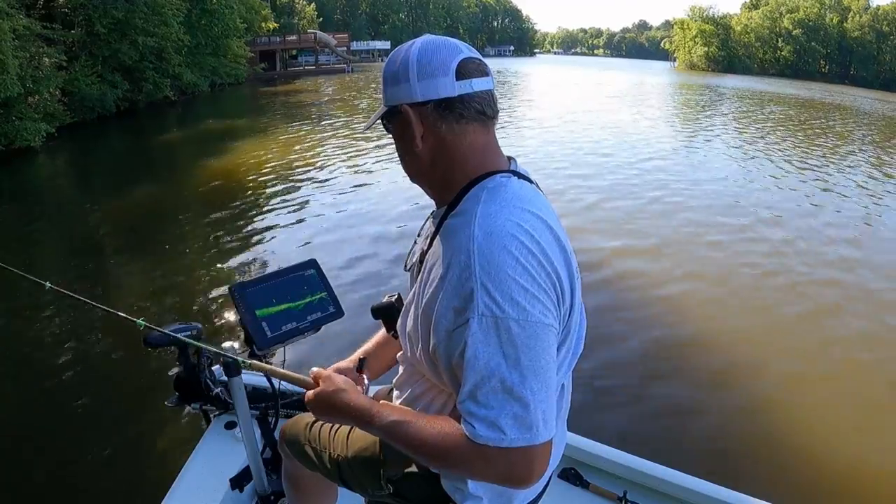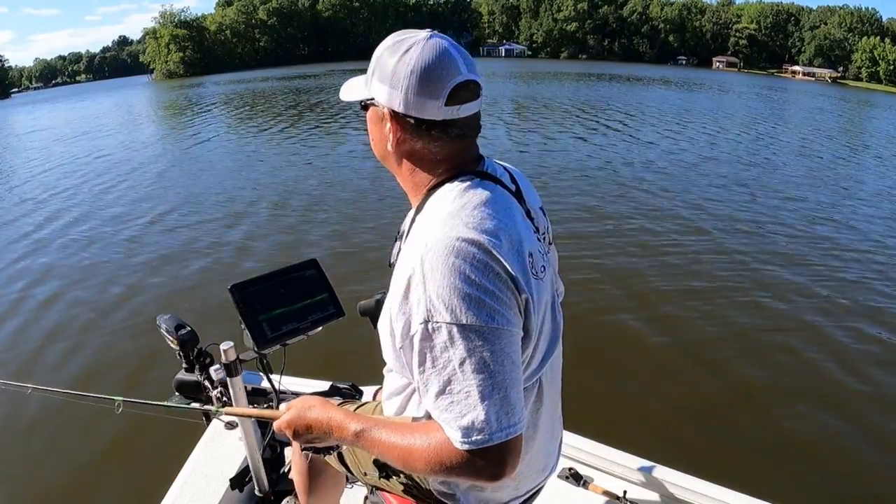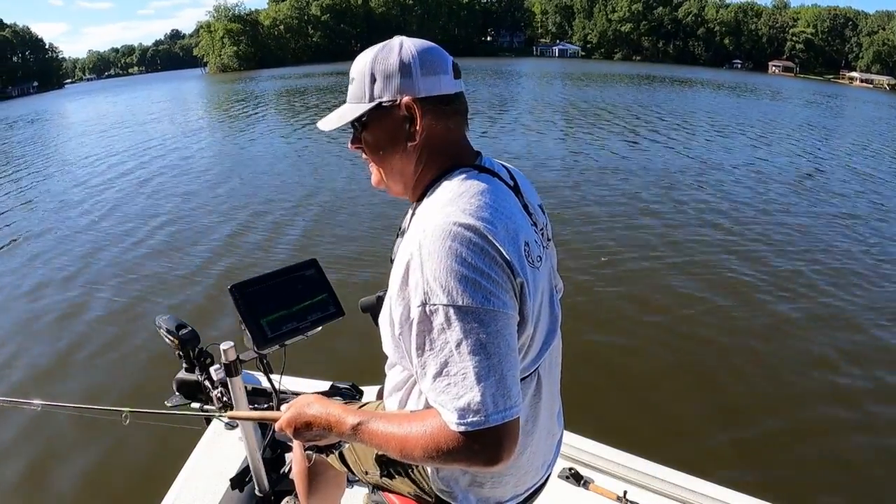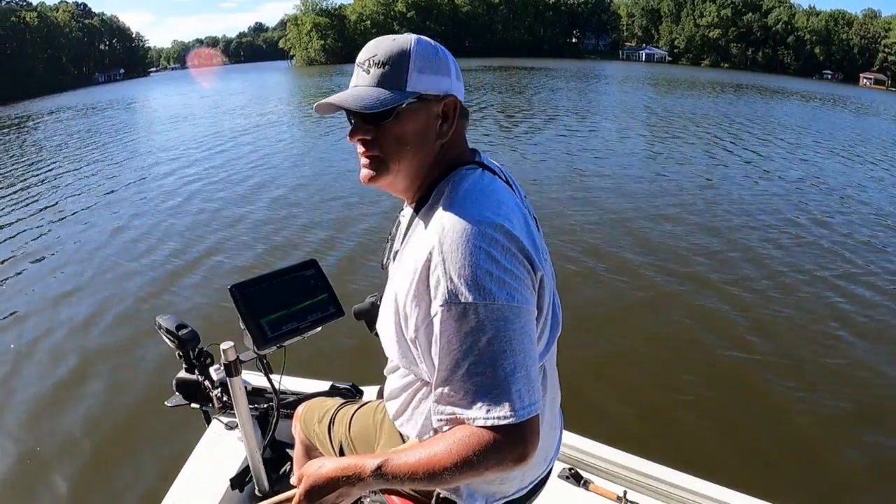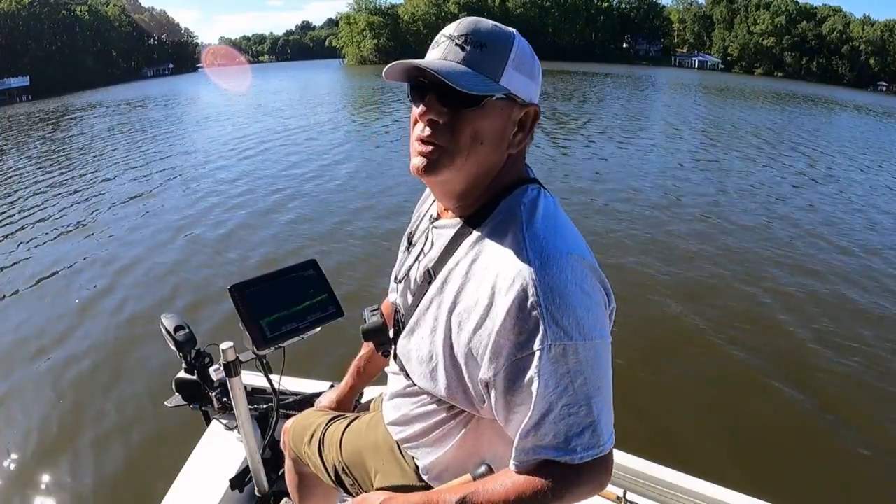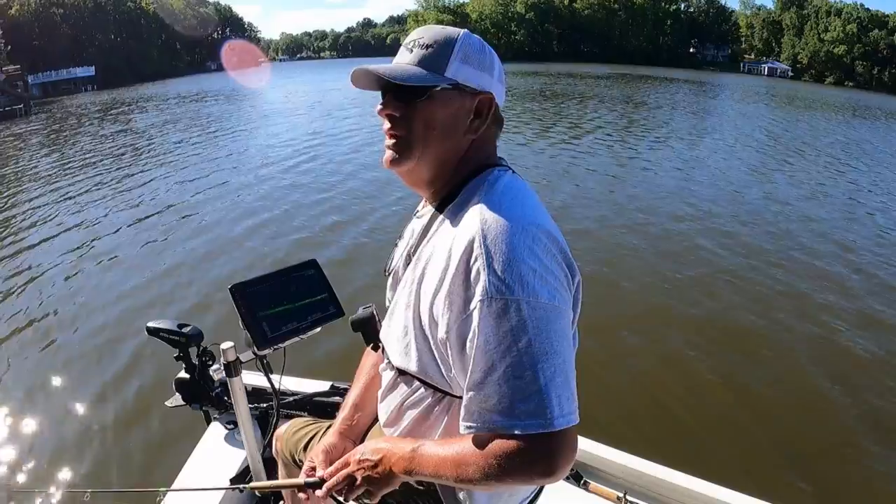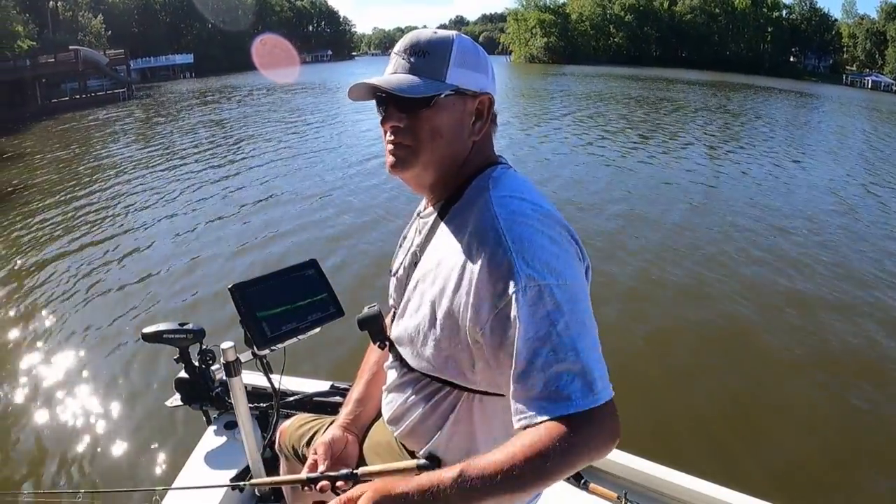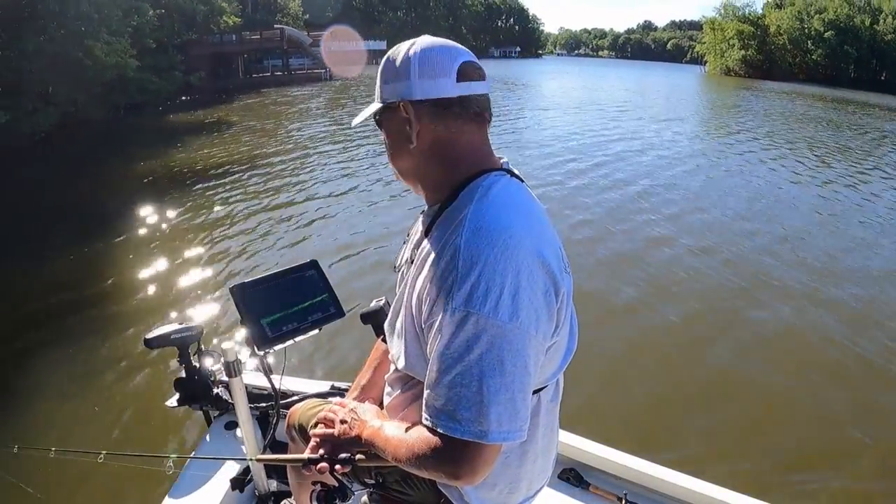I don't know what that was. I don't know if that was a bass or a crappie. Then maybe I could make a little difference. Come in on a different approach. And as a rule of thumb, if you get in the tree and get it all boogered up or the fish stop biting, just leave. There's plenty of places pretty close. Go fish somewhere else and then come back.